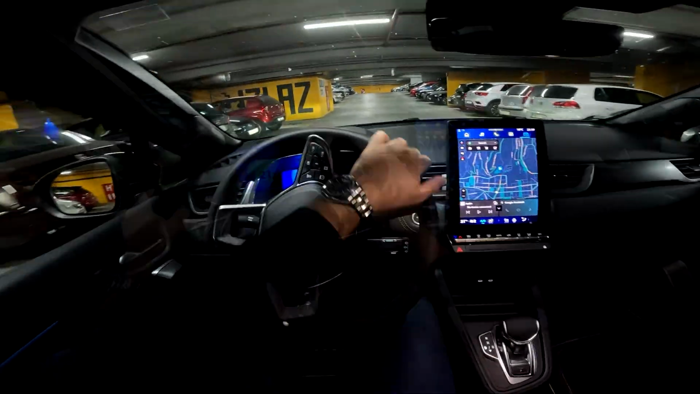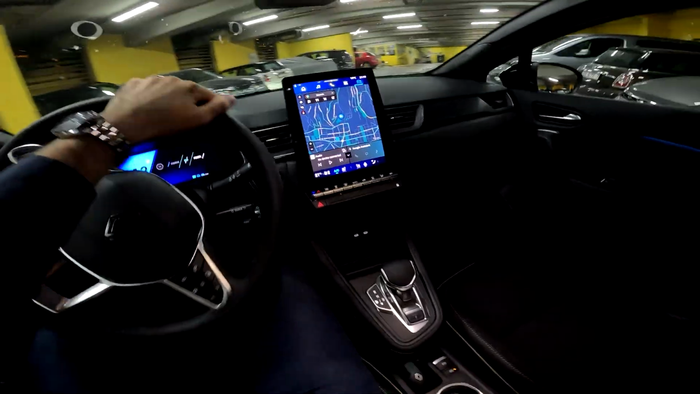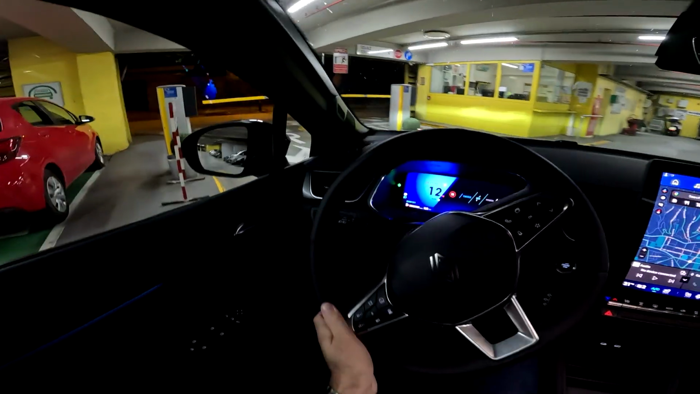So now we will depart this rather huge garage here in my hometown of Zagreb in Croatia and go on a nice relaxed night point of view drive. Love the clicking sound.